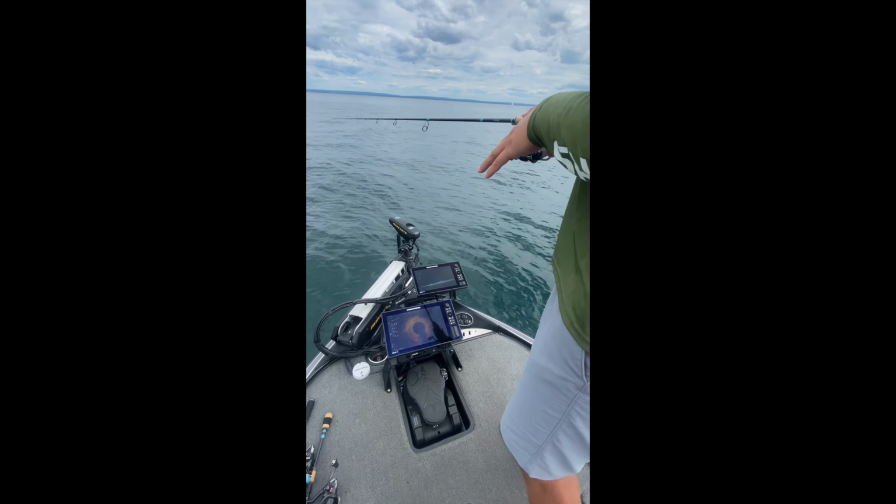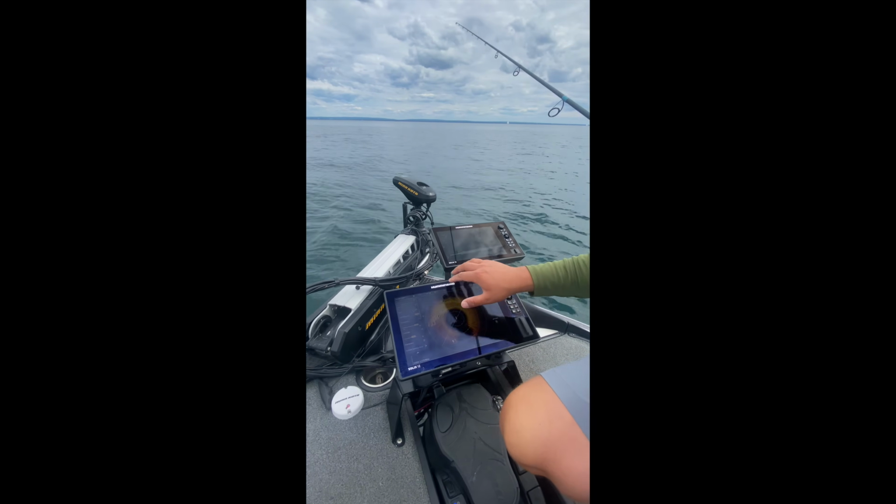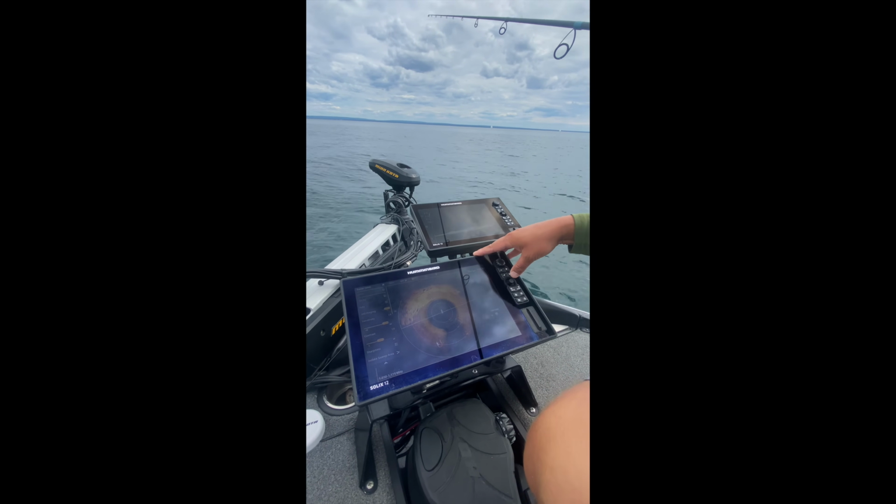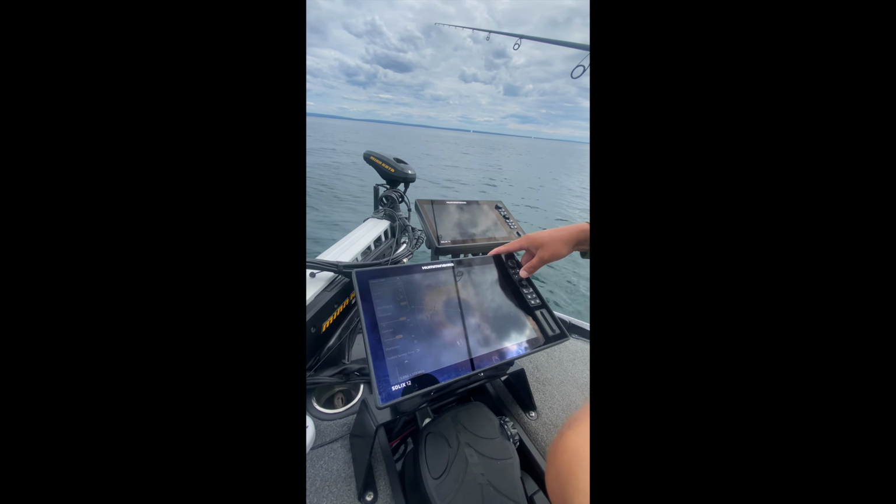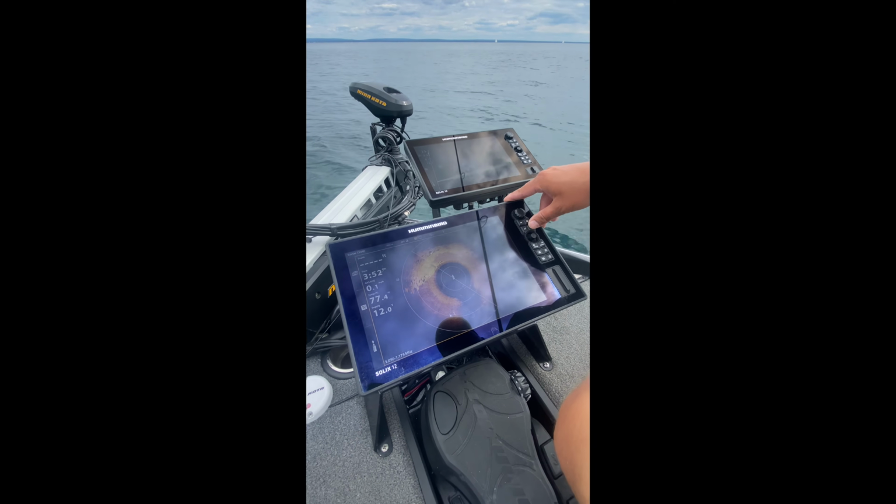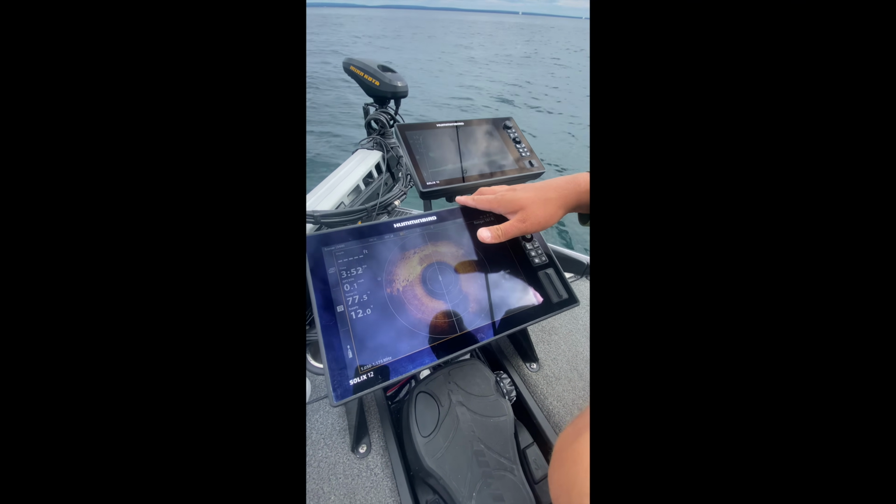So with the 360, some of the settings that we're running: the speed on 4. And the way I like to run my 360 is sensitivity higher than contrast. I run my sensitivity on 14 and my contrast on 10. And that's what I found to work best out here on Lake Erie for me and really gets a nice clear image. The color palette, we're using color palette number 2 with dynamic contrast on. And like I mentioned already, our range is set at just over 100 feet. So we're really able to see quite an expansive area.